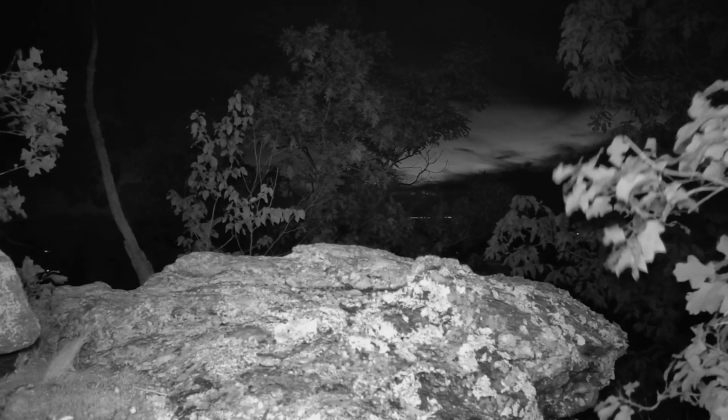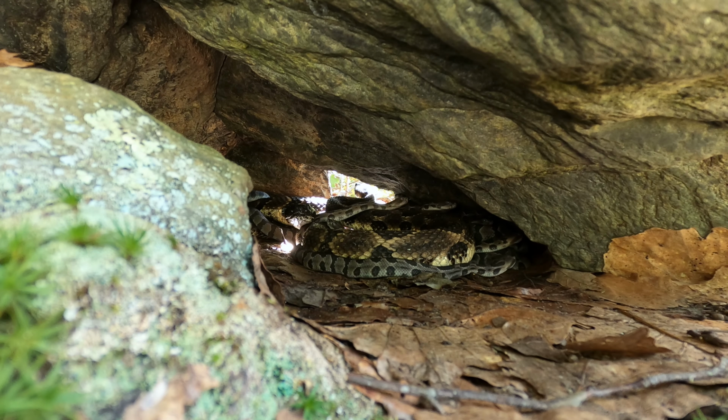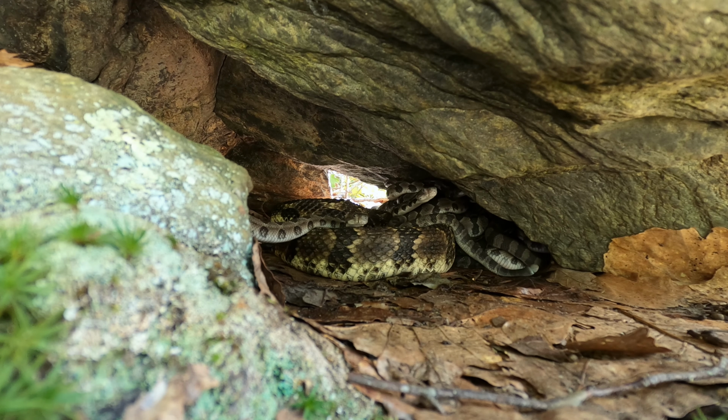Since this birthing rookery left us with some incredible trail cam footage, it only seems fitting to reveal the baby timber rattlesnakes produced at this site. Postpartum females remain with their young for about 10 days, shortly after the babies go through their first shed.